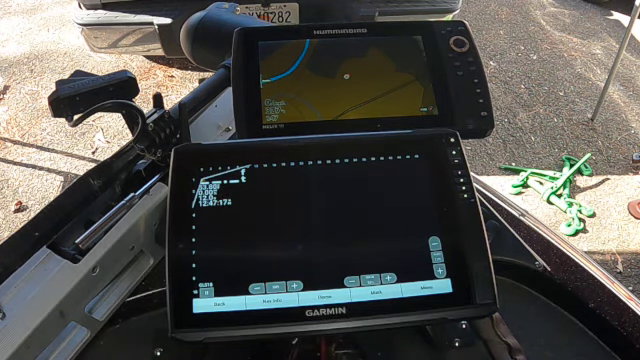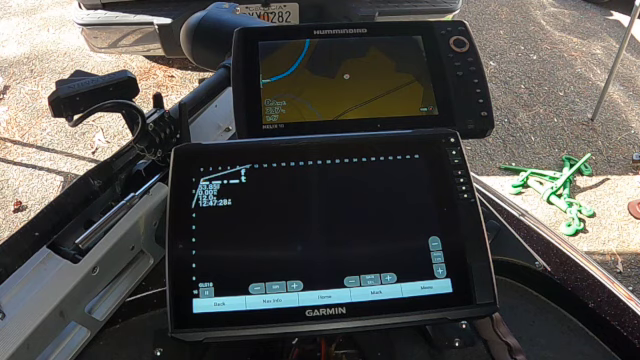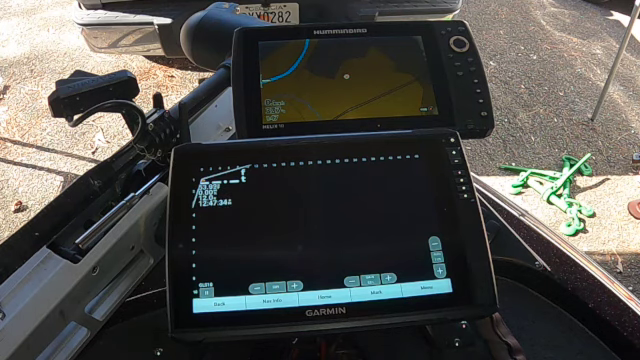And with the Helix connected to my Ultrex iPilot link, I can tell it to take me to that waypoint, keep me so far off that waypoint with spot lock. That's the only thing that I use that for, and I'll compare depths between it and my LiveScope.